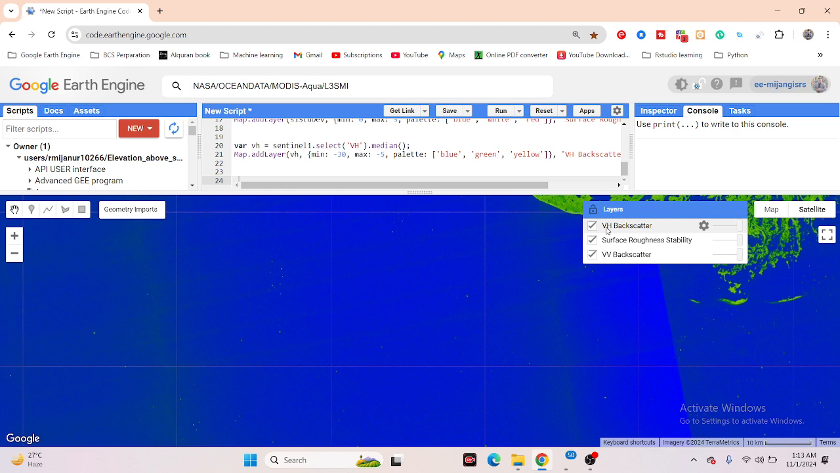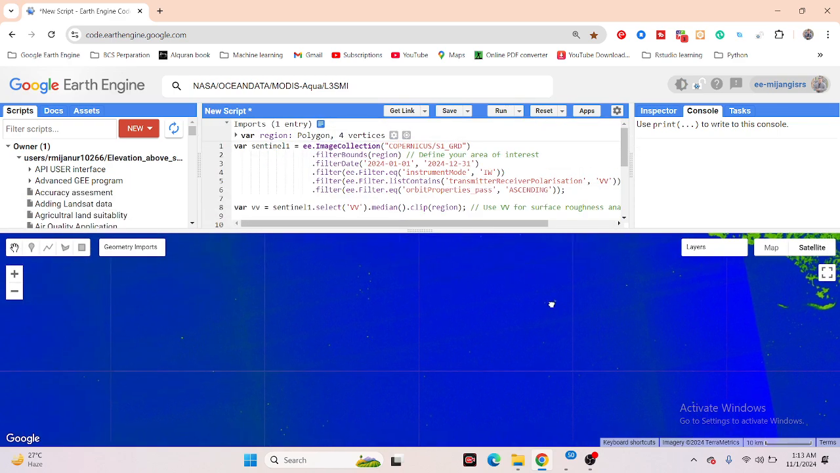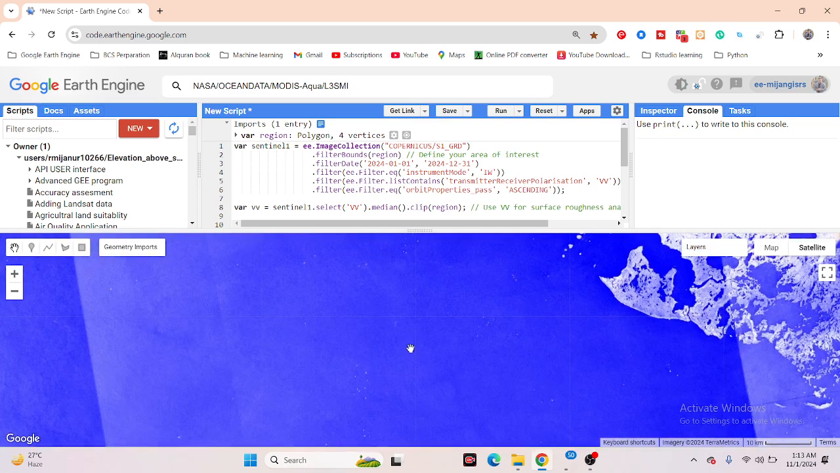So first of all, we have to import the Sentinel-1 SAR data, and you can see I already wrote the code. I will try to explain how to detect microplastic.